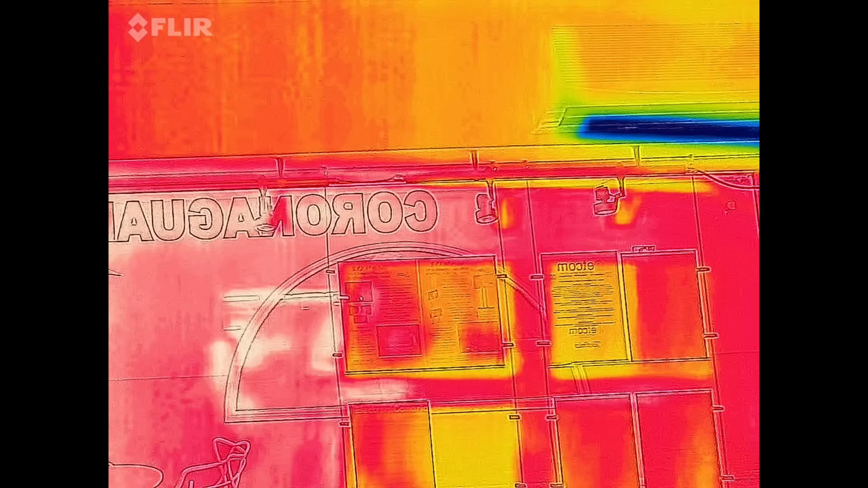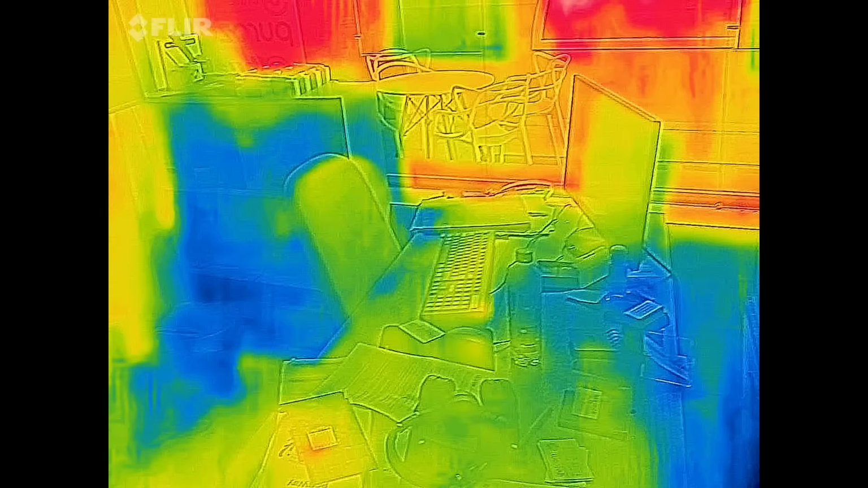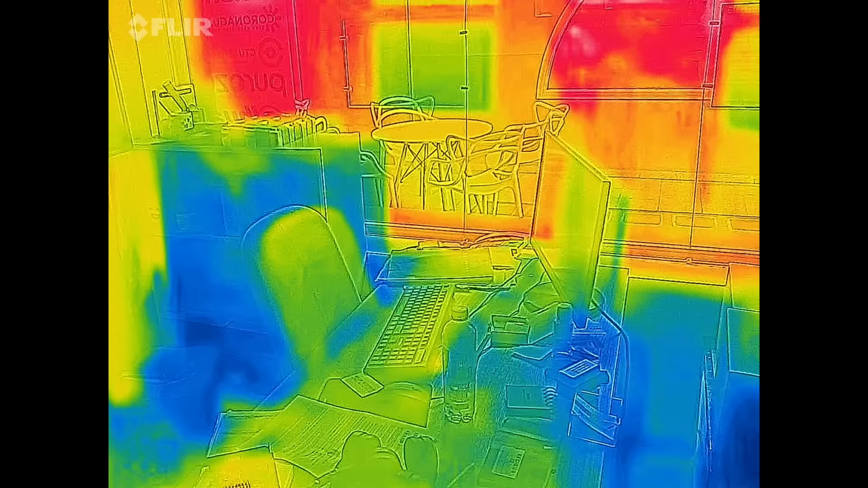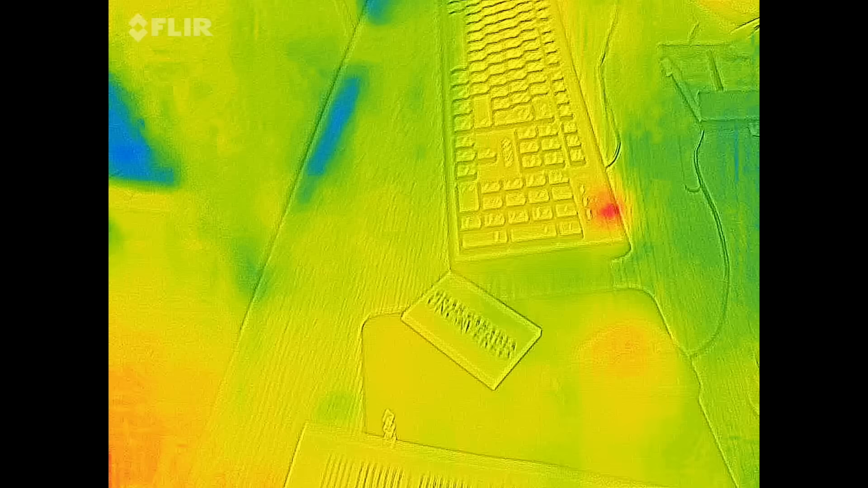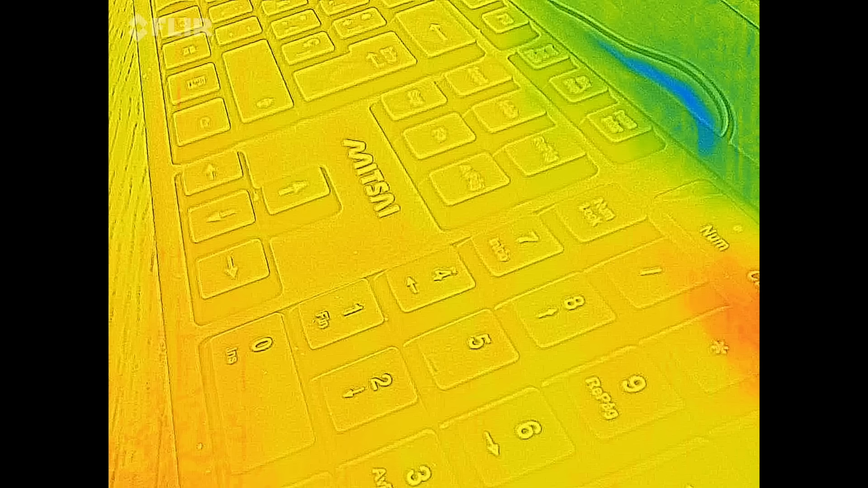And what's good is you get a little overlay where it gives you real life outlines. So if I point at Julie's desk here, you can see the little keyboard here. But when I get closer, parallax is my enemy here. So this will get really distorted.